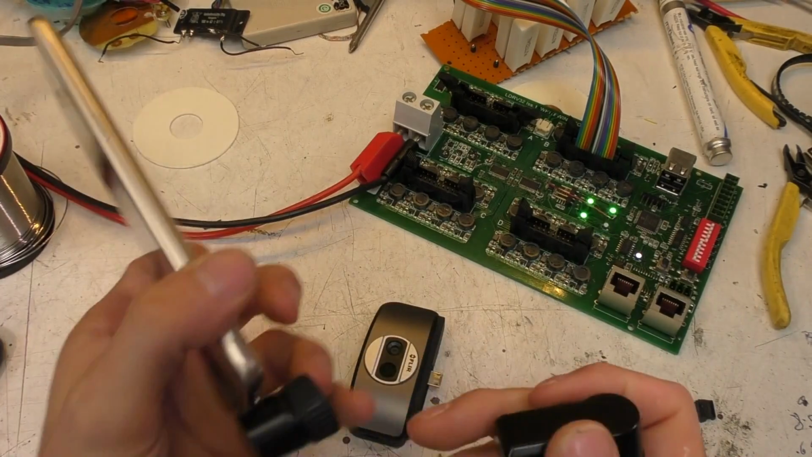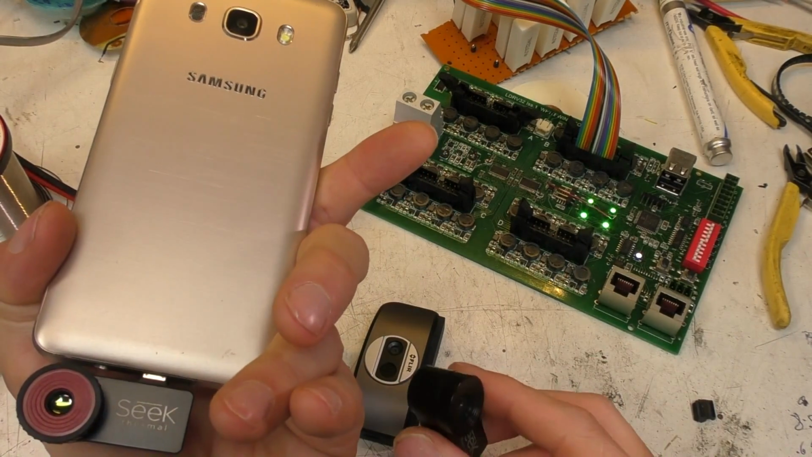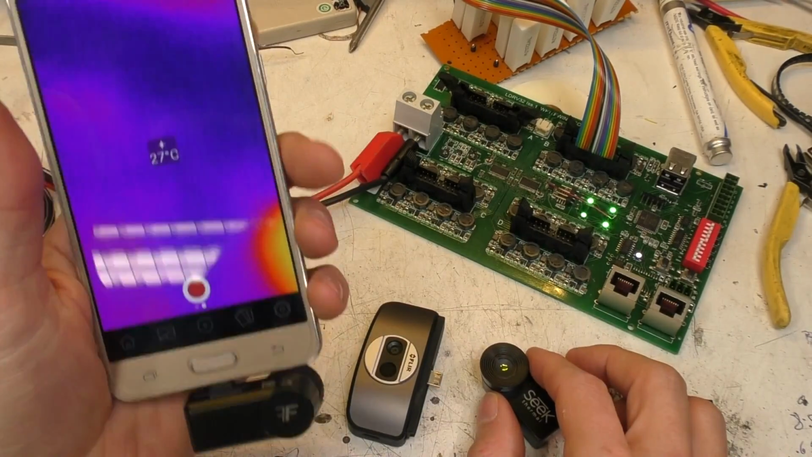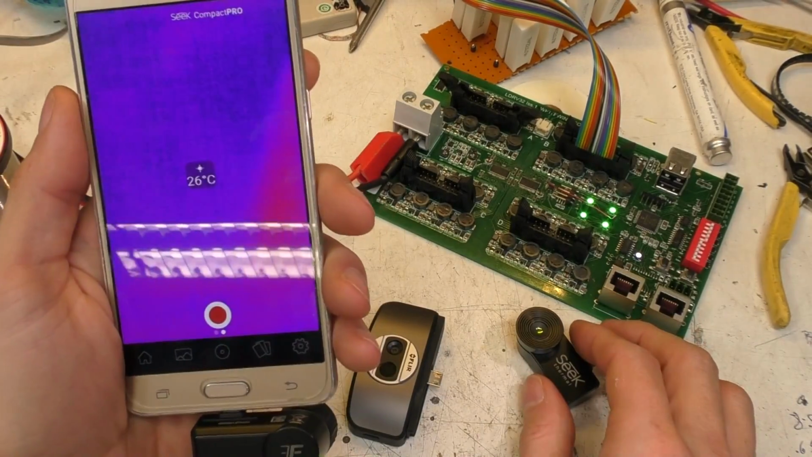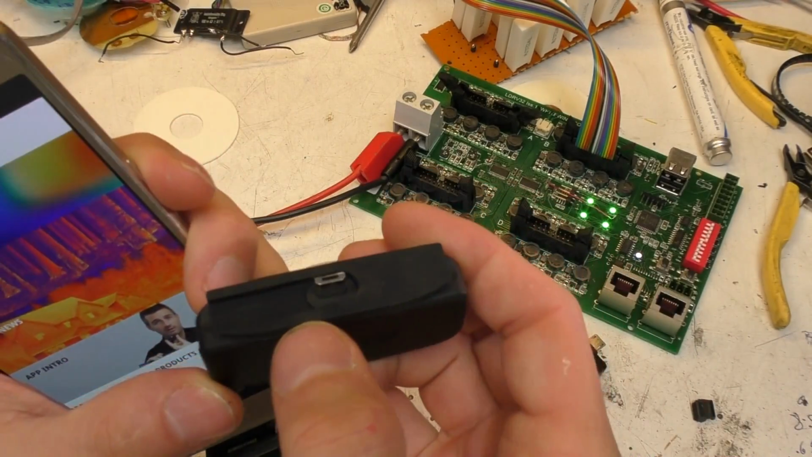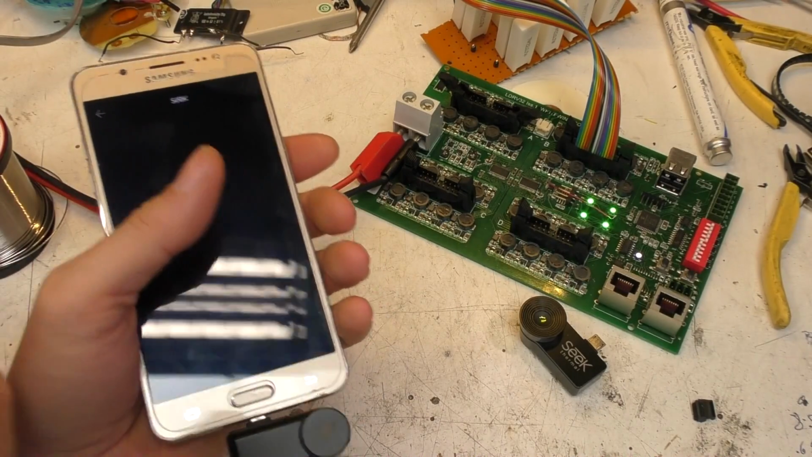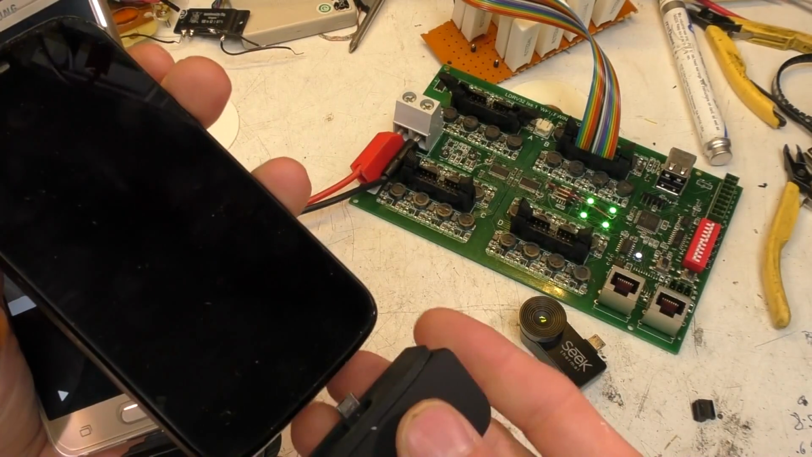The power draw, I've measured incidentally this one while I think about it, isn't too bad. It's about 55 milliamps at 5 volts, so it's not going to use ridiculous amounts of battery power. But one of the things the Flir One has actually got, they give you a couple of different rubber mountings because it's wide. It actually sits on the phone quite nicely without any wobbling.